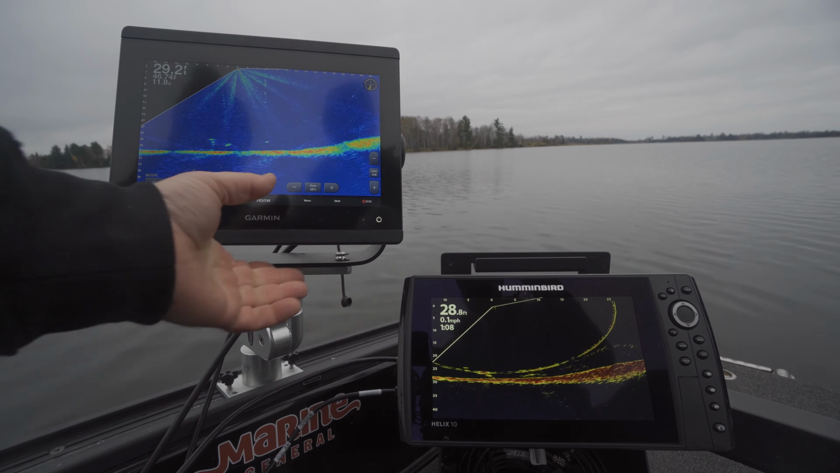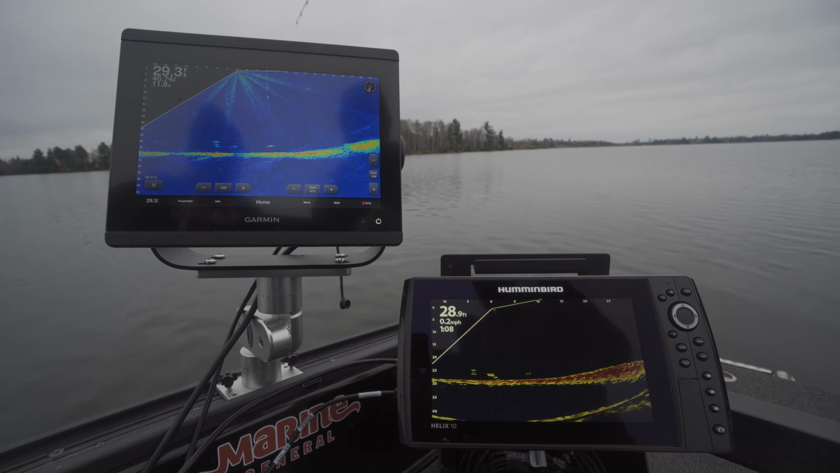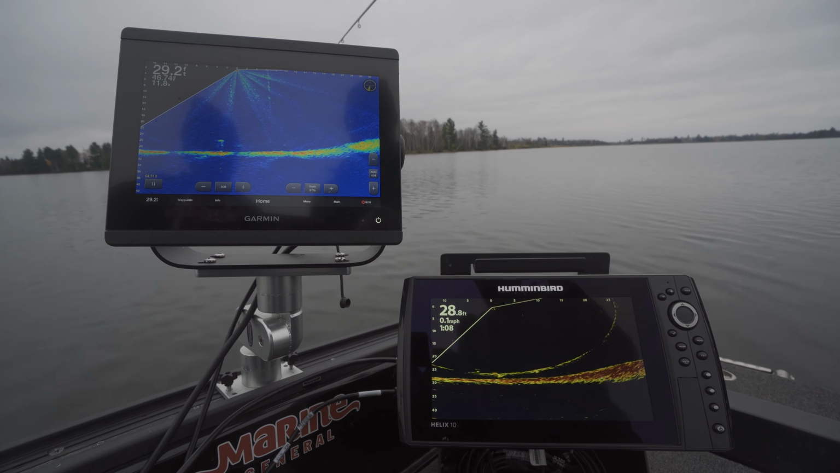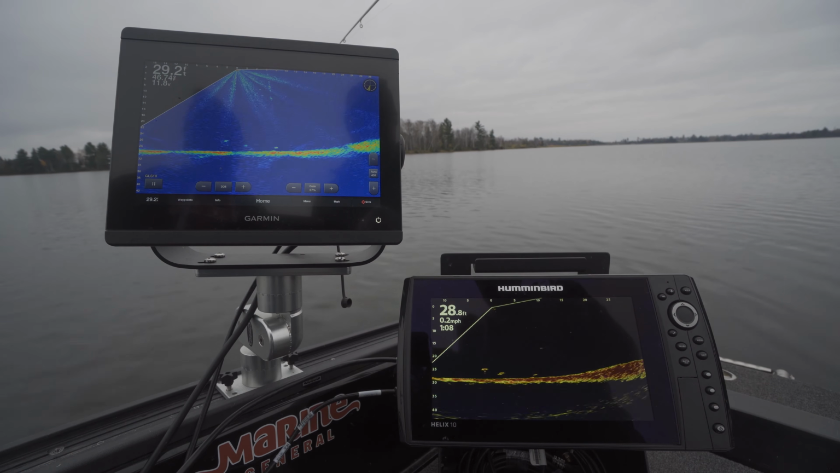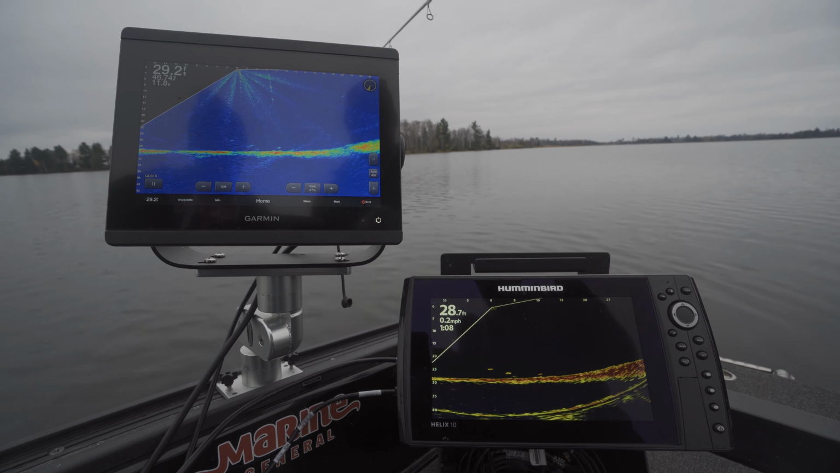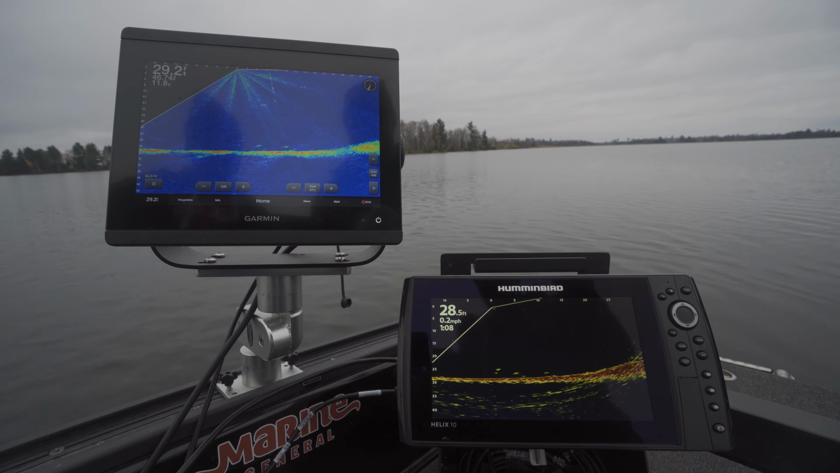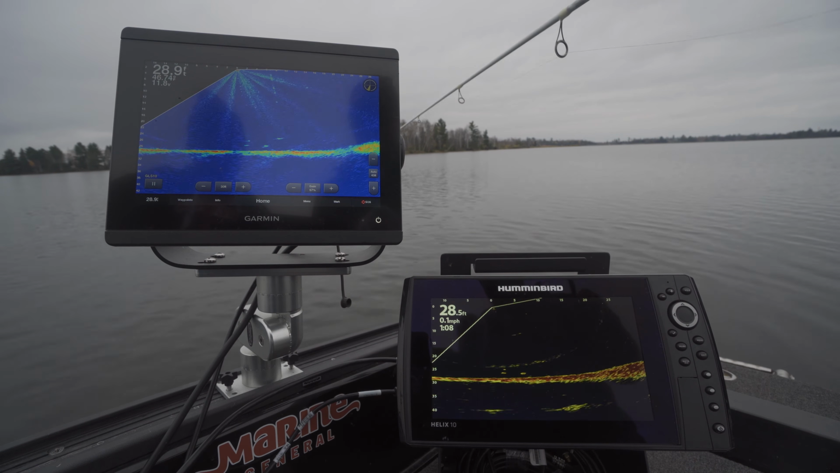Yeah, I think the pictures are actually pretty similar right here. I think these are probably our best looking images we've gotten so far today for sure. Now I see fish coming up on both sides on the Livescope. Well, I see them both. Oh, there you go. I see them on both units. It actually looks pretty good. Looking at them right now, if you didn't have the names on the screen, you would probably have a hard time telling which one is which.